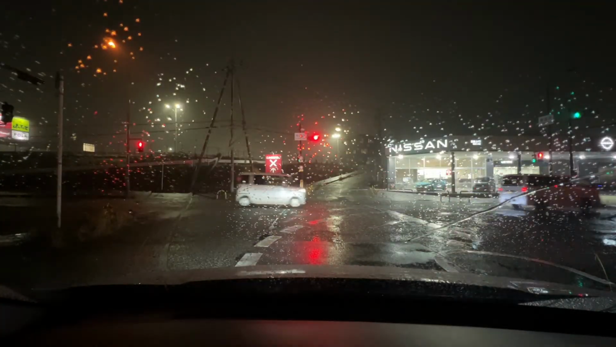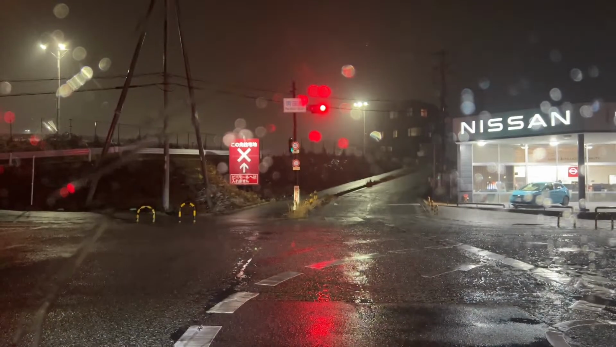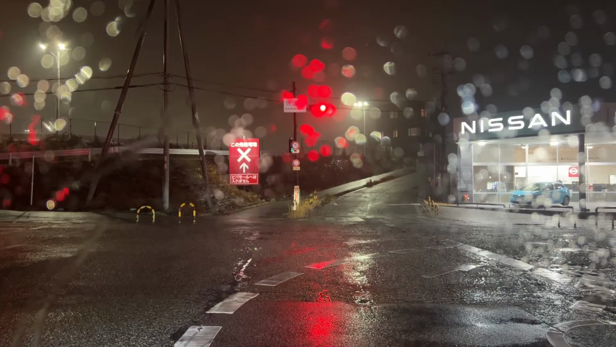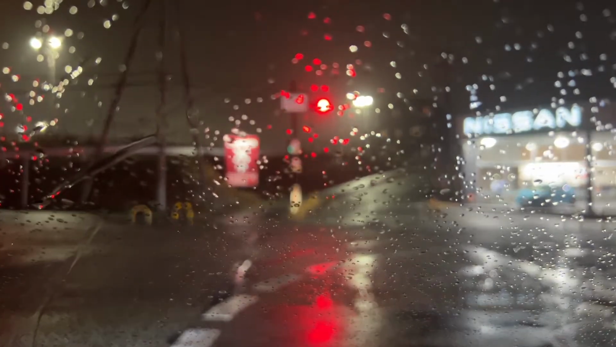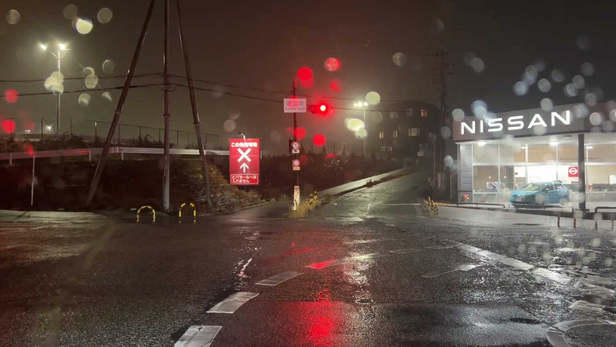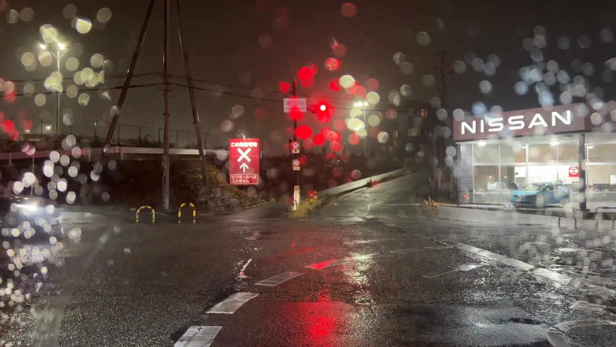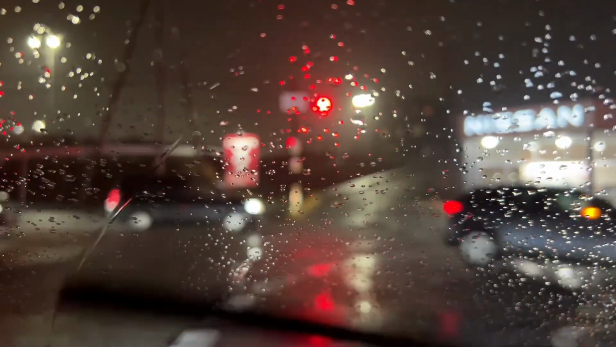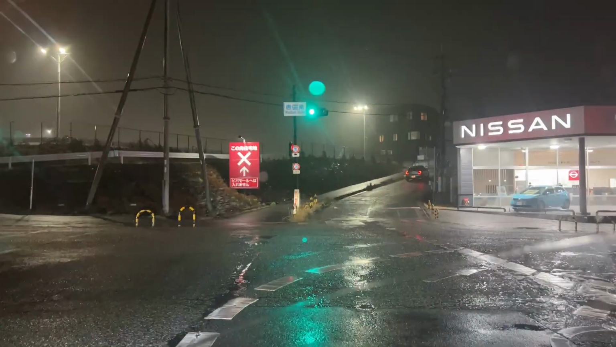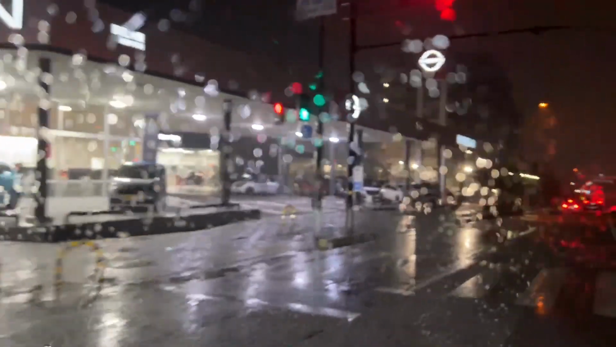So let me ask you guys, this right now is 0.5. It's very stable. How do you guys feel about going to the 1 magnification here? We'll drive around maybe every 5 or 10 minutes when we get to a stoplight. We'll change it up. I think the colors are technically better on the 1x zoom, but the stability is better on the 0.5. So it seems like the autofocus doesn't really like the 1.0 because of the rain.